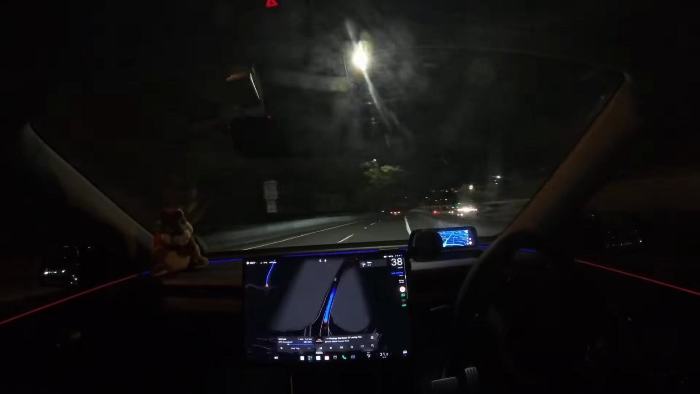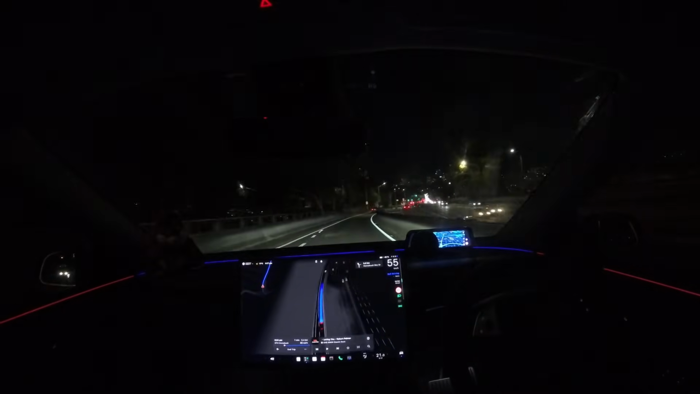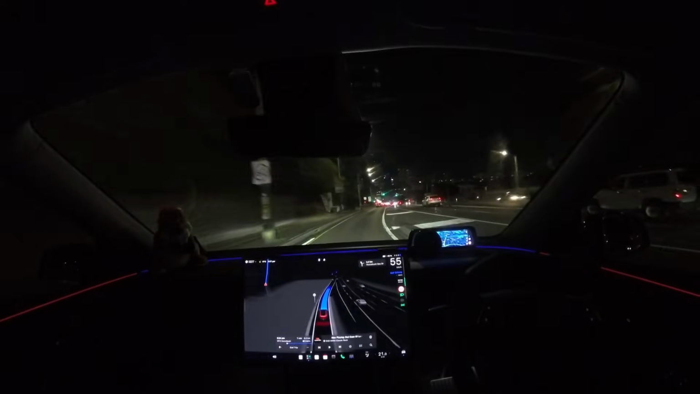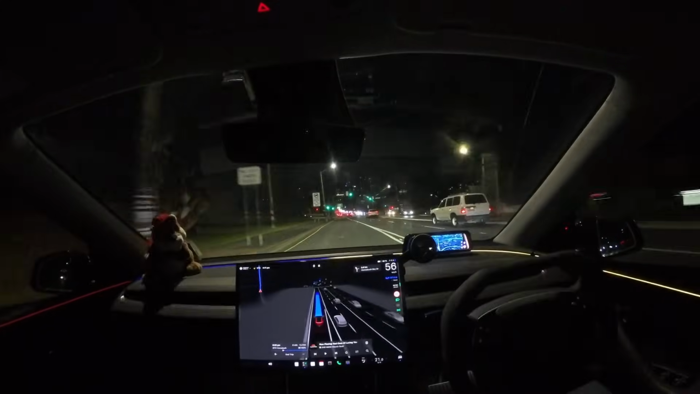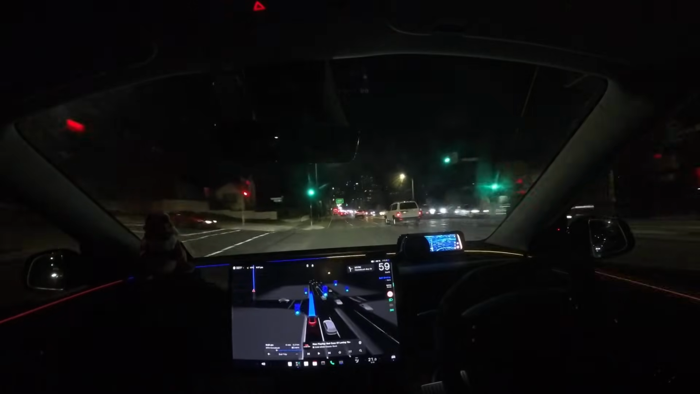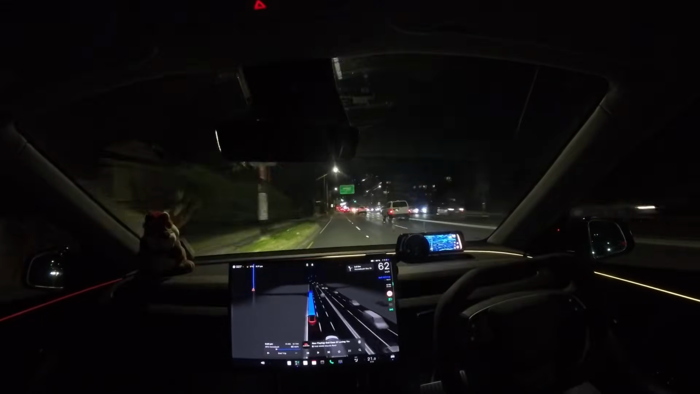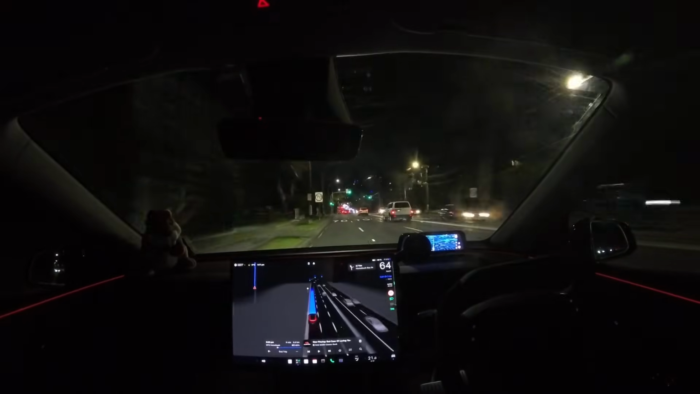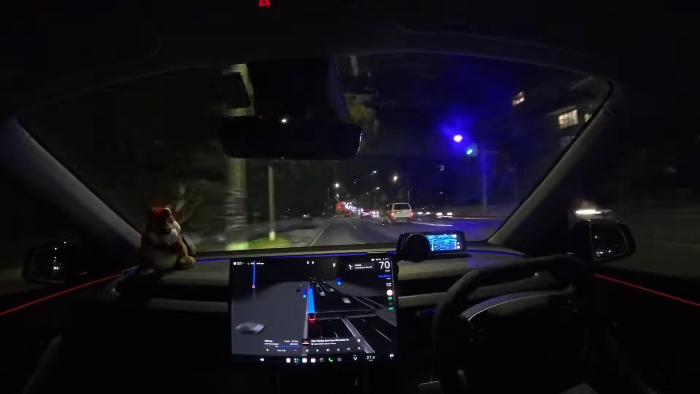Now, some people like the slow lane changes and everything, but I've always found it a bit too slow. So on the hurry profile, I'm really happy with how the car is driving. Also, the turns have been great, because there have been a couple of times on the older software where I've been beaten at it because it would take corners a bit too slowly.